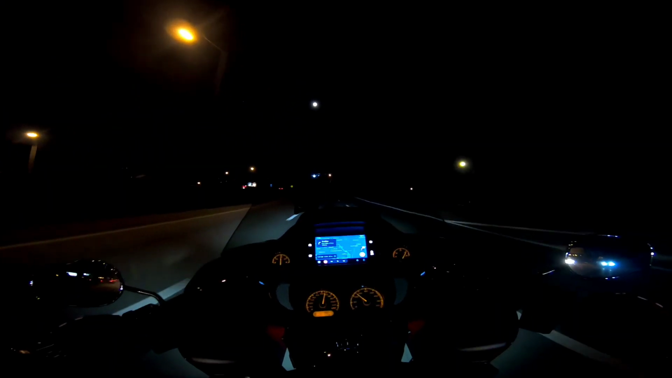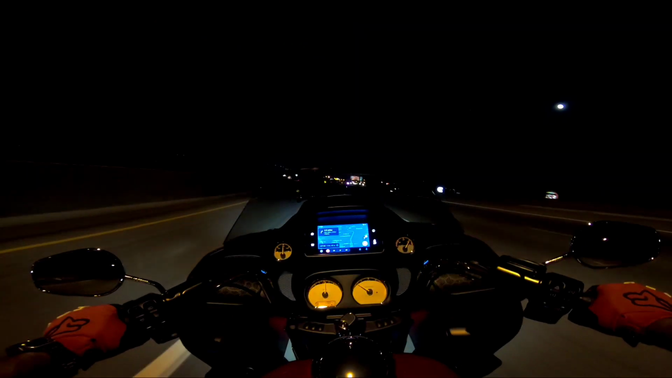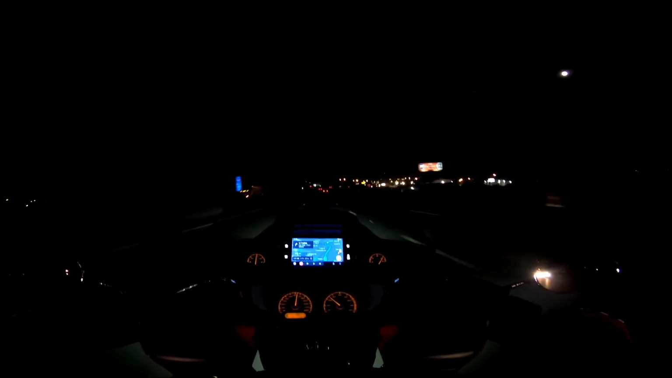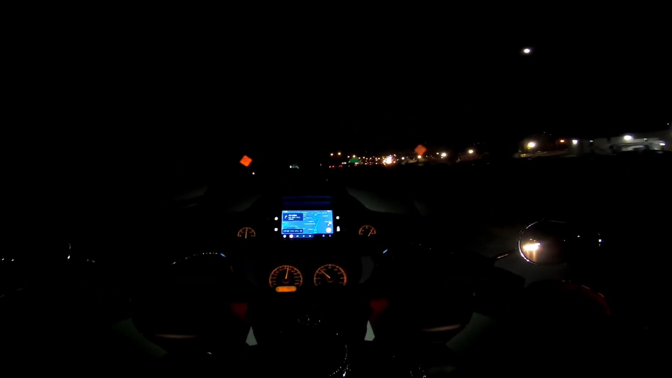Kind of tired, but the ride up there was very comfortable. With the stock seat, as I mentioned in my previous video, it was quite comfortable. Not bad for just a couple of hours ride. These highway pegs always help, so that's good.